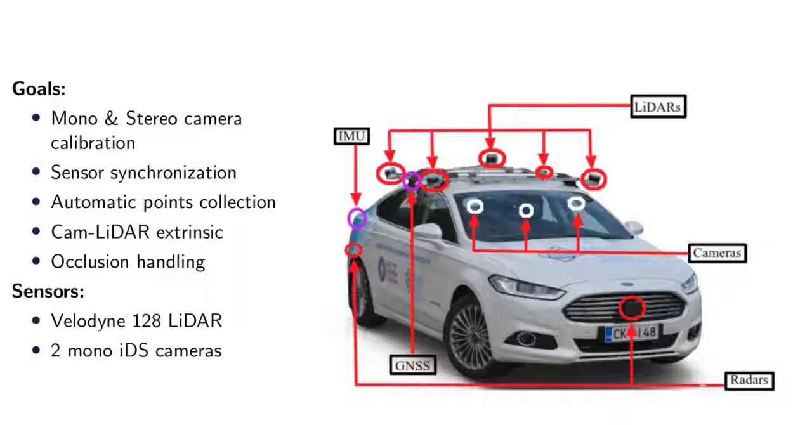The goal is to realize mono and stereo camera calibration, synchronize the sensors, propose an automatic points collection technique, perform Camera-Lidar extrinsic calibration and develop an occlusion handling algorithm.